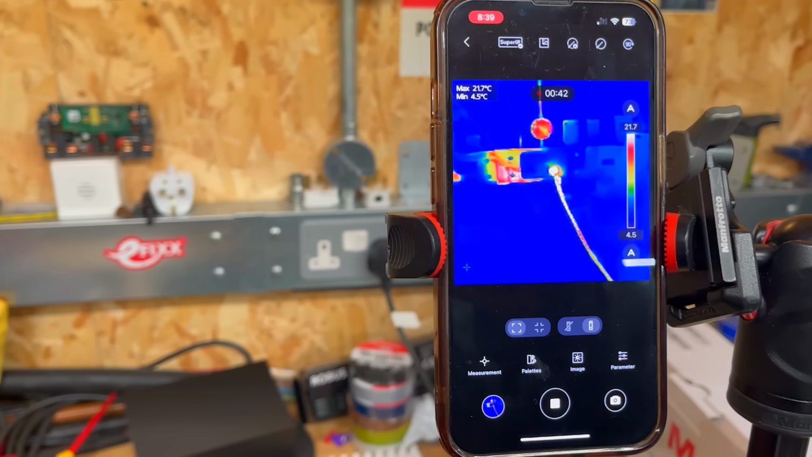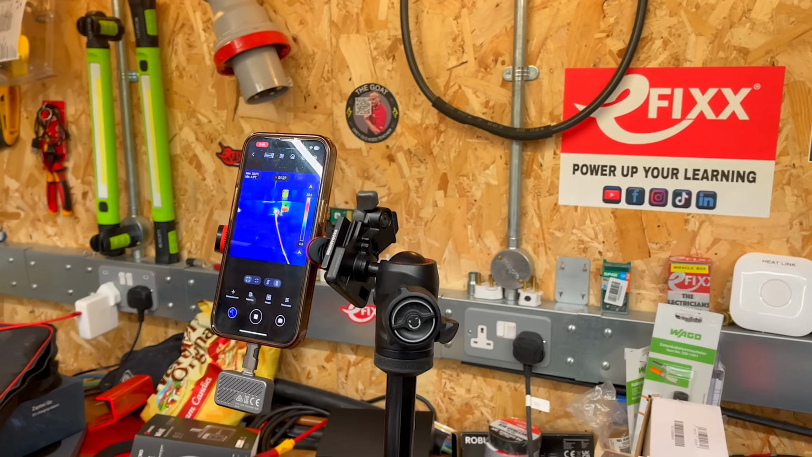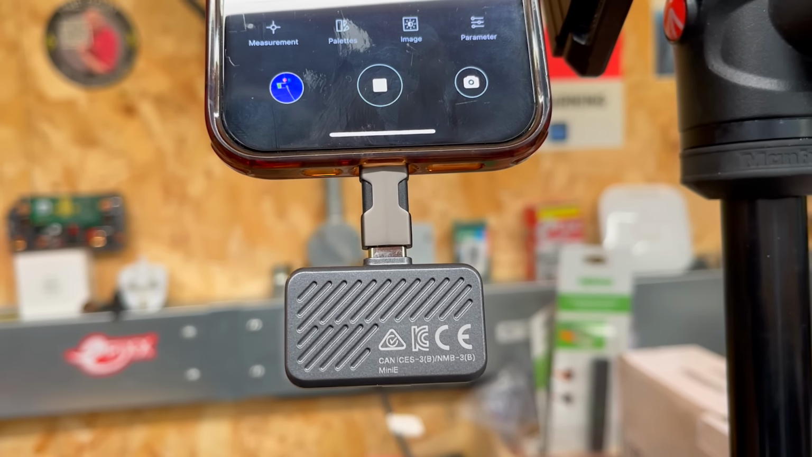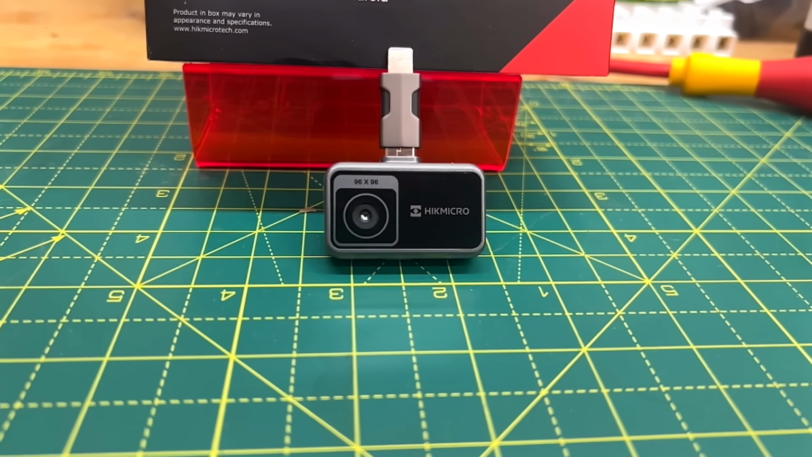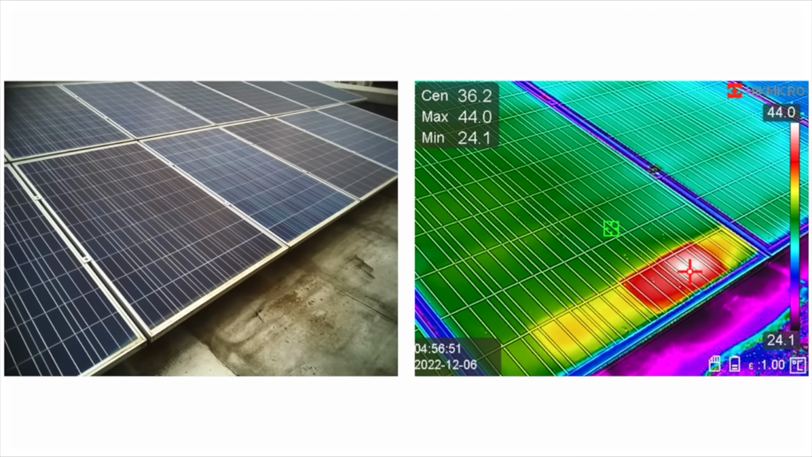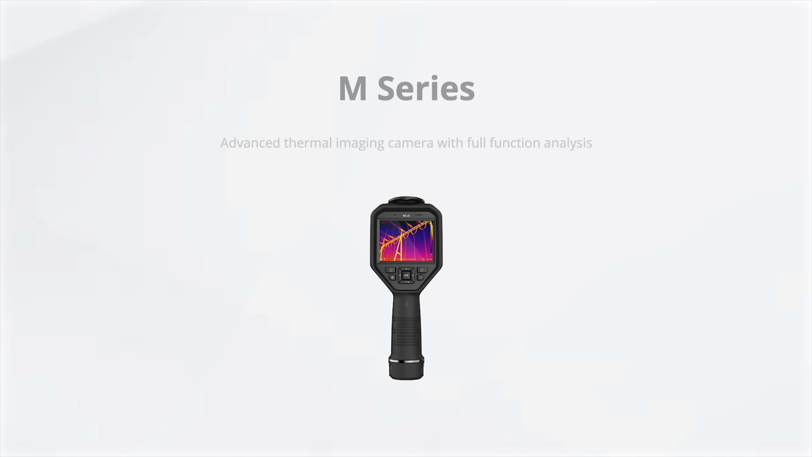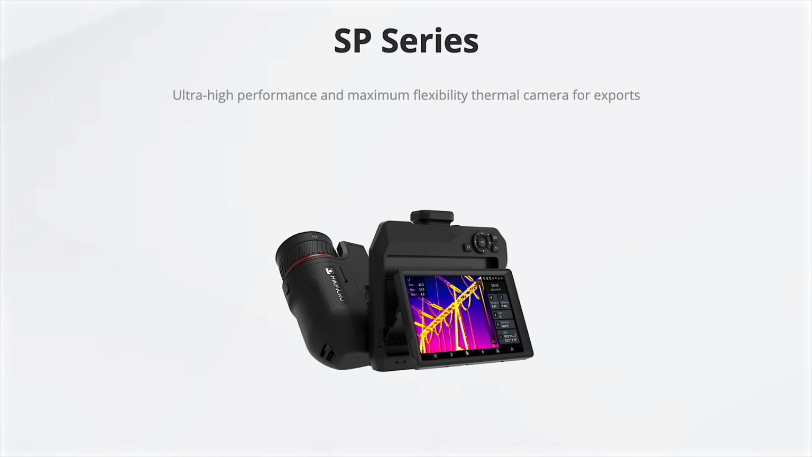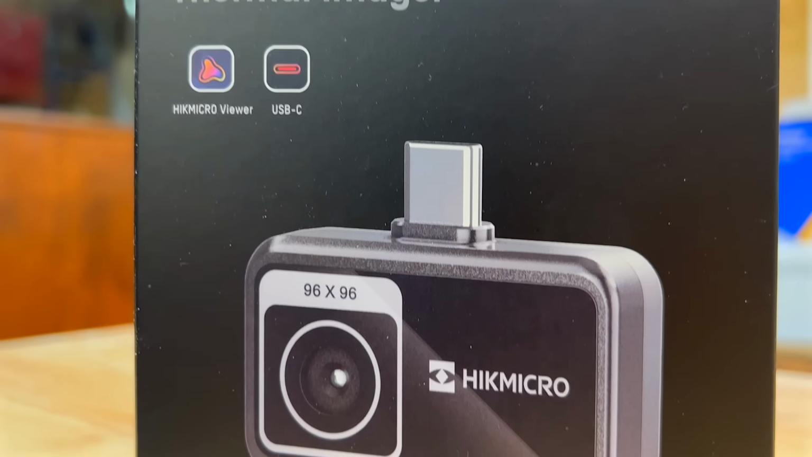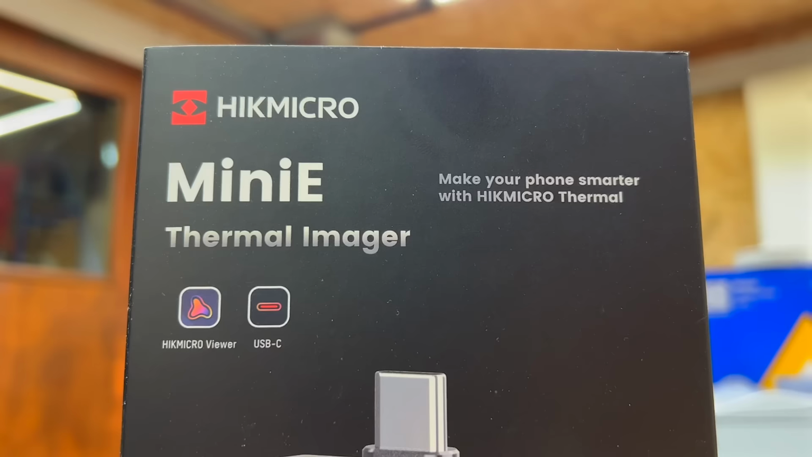A thermal imaging device can be a valuable addition to any electrician's toolkit, especially for those working in maintenance environments. It helps identify problems before they escalate, whether it's tracking down overheating equipment, loose connections, or wasted energy. But do you really need a full-size thermal camera, or can this compact plug-in device do the job? Today, we're testing the HIKMICRO Mini E to find out if it's up to the task.